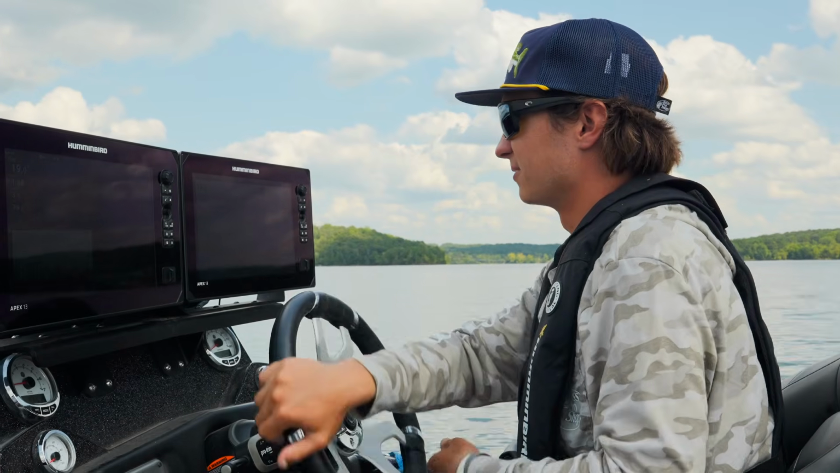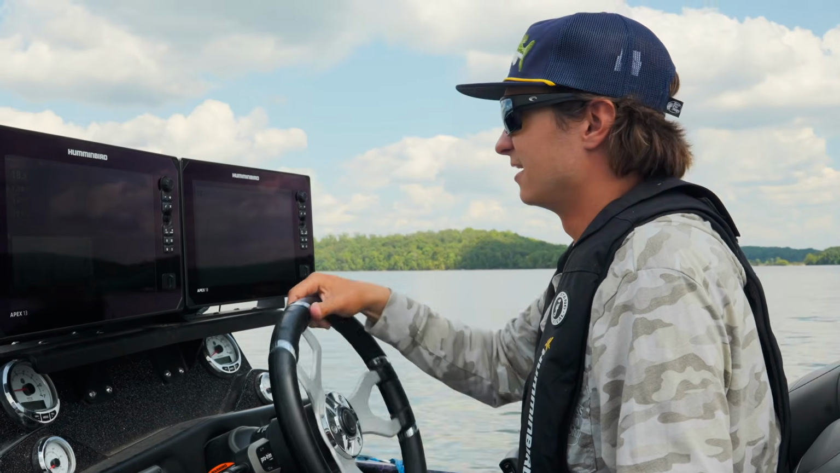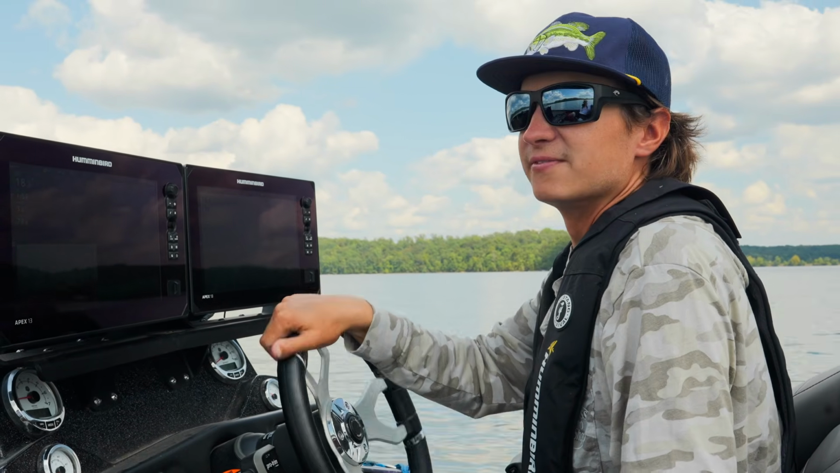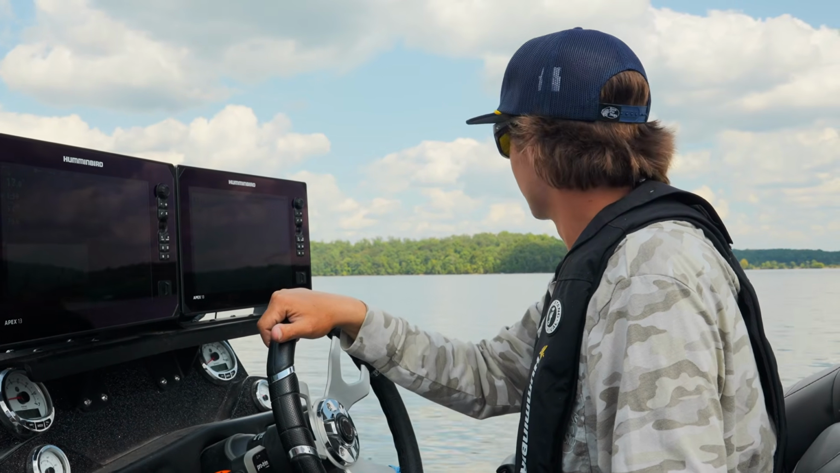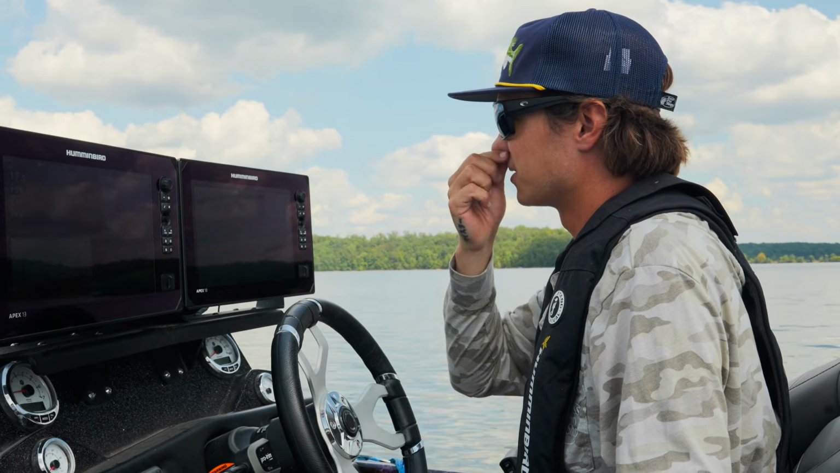When the water's got a little bit of stain and color to it, those fish tend to feed more on the bottom and use their lateral lines and their instincts more to eat the baits they're wanting to eat, and they don't seem to want to come up on stuff as easy. So today it seems like bottom baits have been the deal, so we're definitely going to start dragging a little bit.